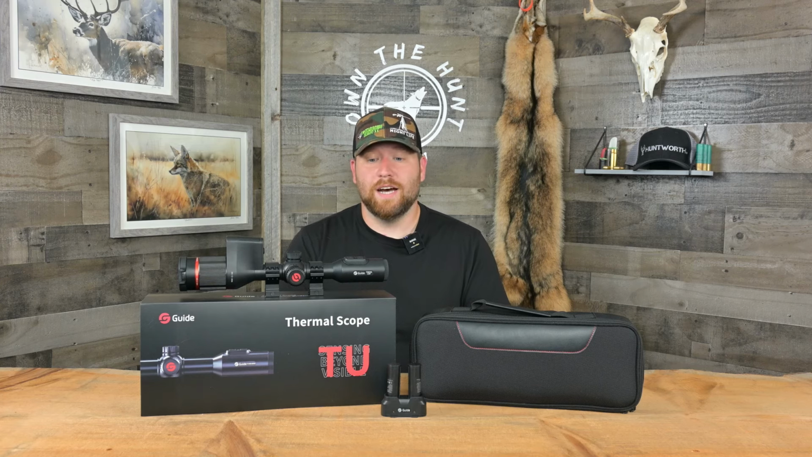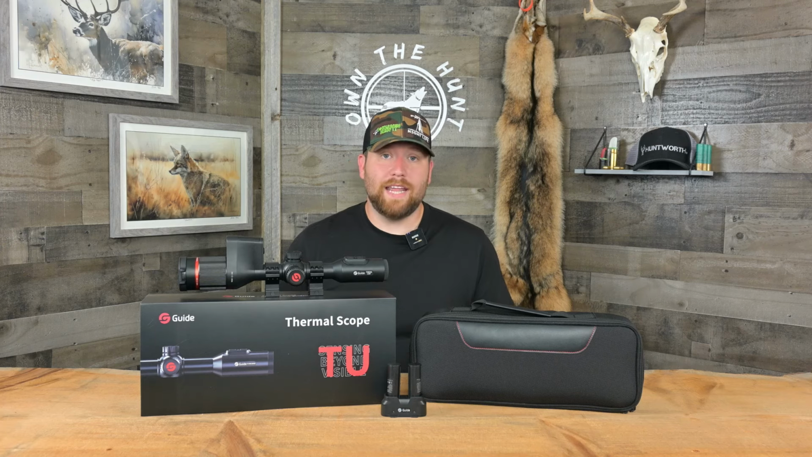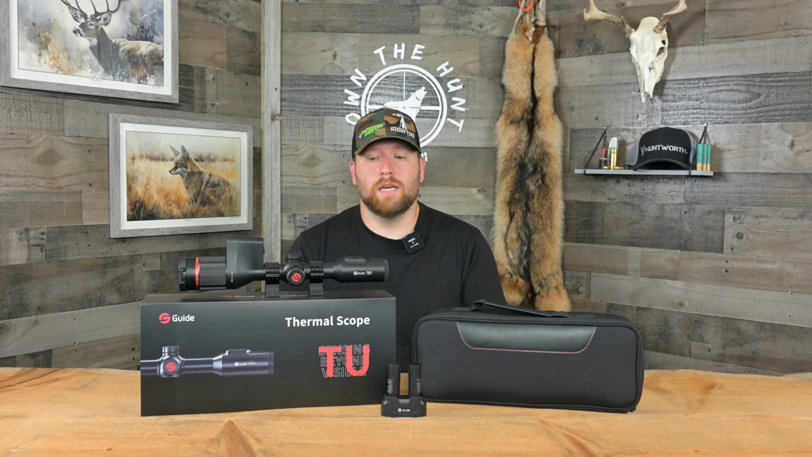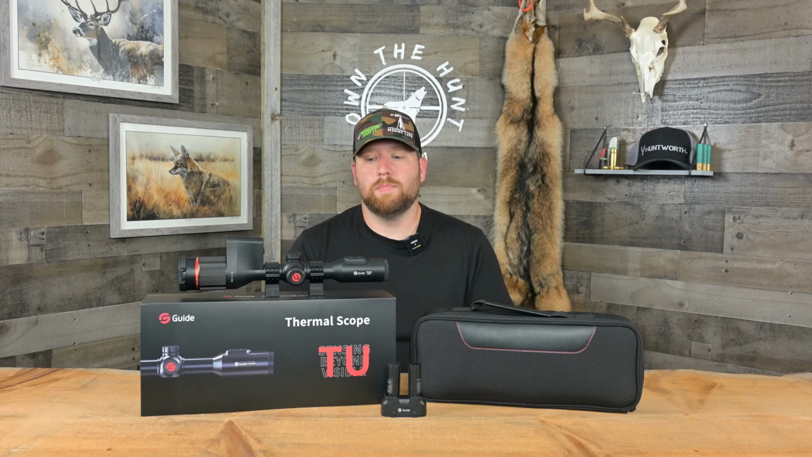Very, very good. So that brings me into, this is a 640 by 480 resolution scope. So it's considered basically the top of the line. There's a few scopes out there that are toting higher resolutions, but 640 really is about as good as it gets. So really, really good job there. It has a 12 micron pixel pitch sensor. It's not going to mean a whole lot to a lot of you guys, but basically that's kind of where we're at today in the industry. 12 microns pretty much a standard.